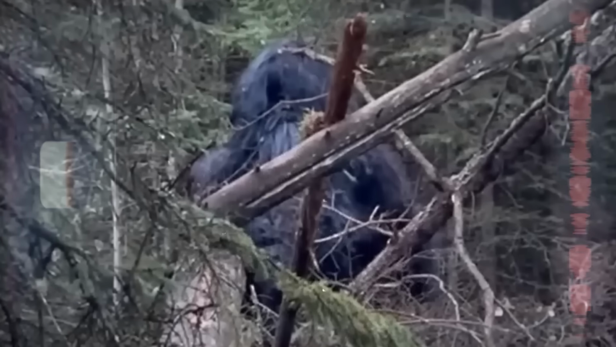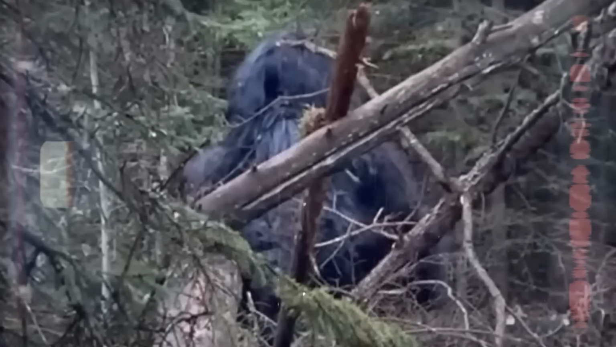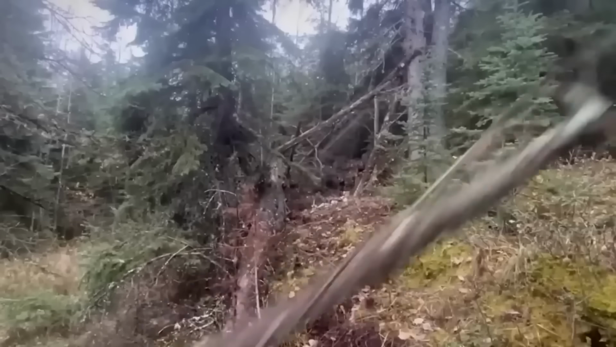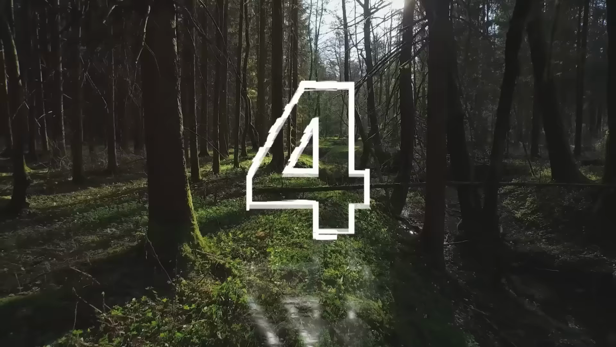The creature is covered in thick fur, and this, coupled with its slightly human-like behavior, has made many speculate that this is indeed a sighting of the legendary Bigfoot. After the creature stands around for a bit, it soon heads back into the forest, but not before picking up a giant log and throwing it at the camera, knocking it over. Perhaps the trail camera wasn't quite as inconspicuous as the hunter might have thought.